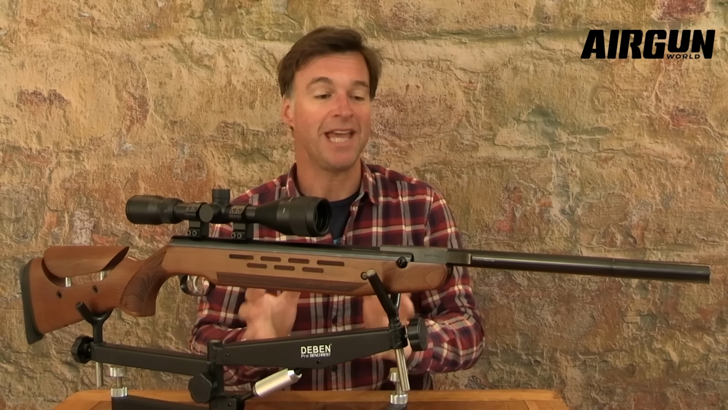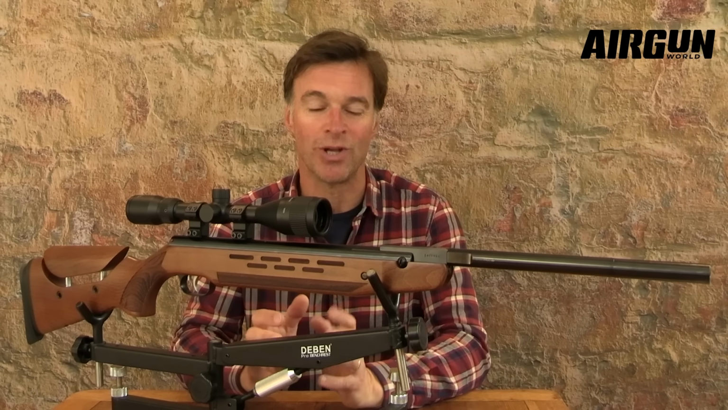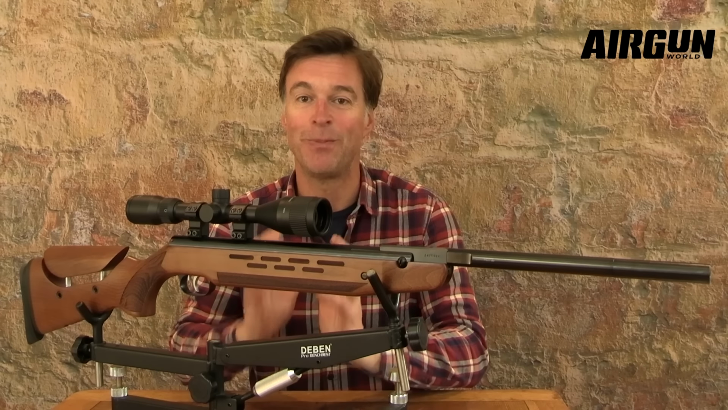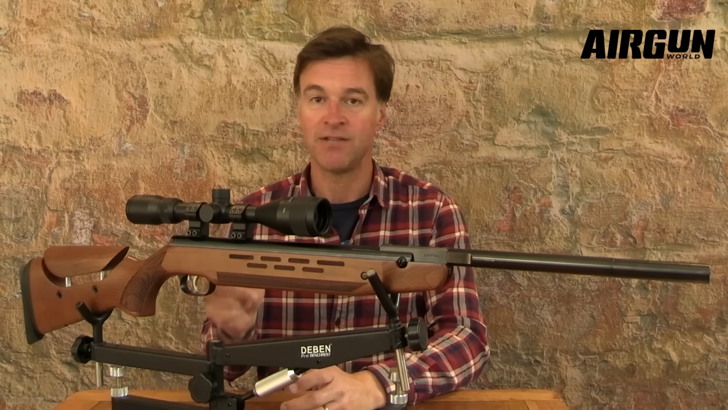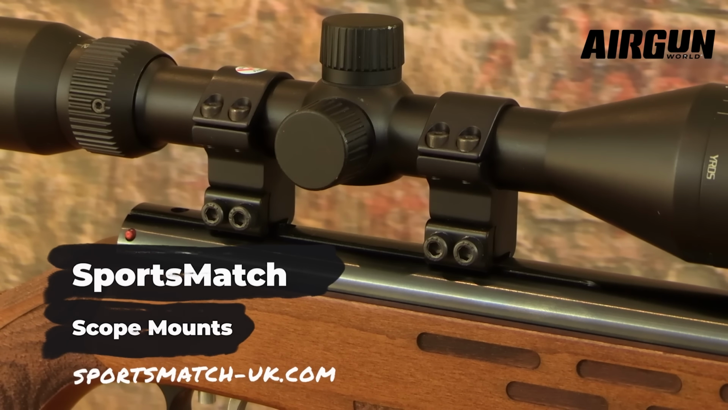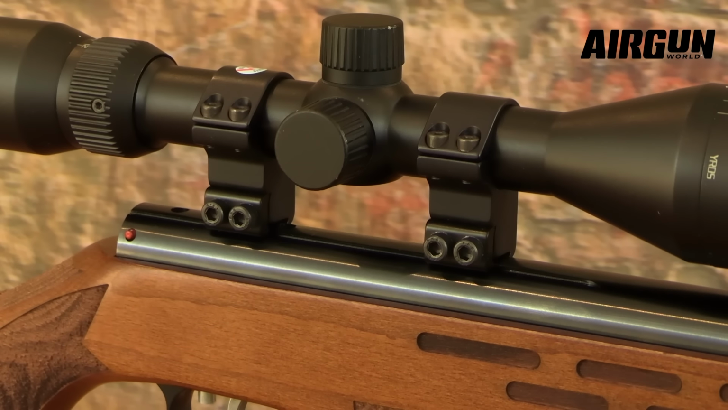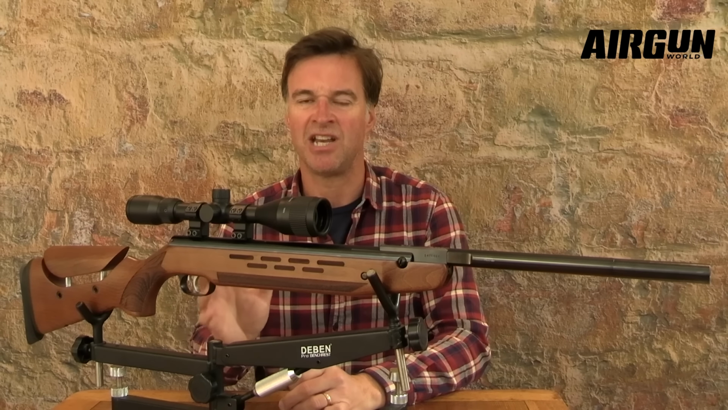The finish of the HW98's metalwork is absolutely flawless. If anybody knows how to blue a rifle, it's Weihrauch. Now, scope mounting is via dovetail rails, and you've got about 15 centimetres of clamping space, and there are also holes to accommodate an arrestor pin, not that the recoil is particularly harsh.